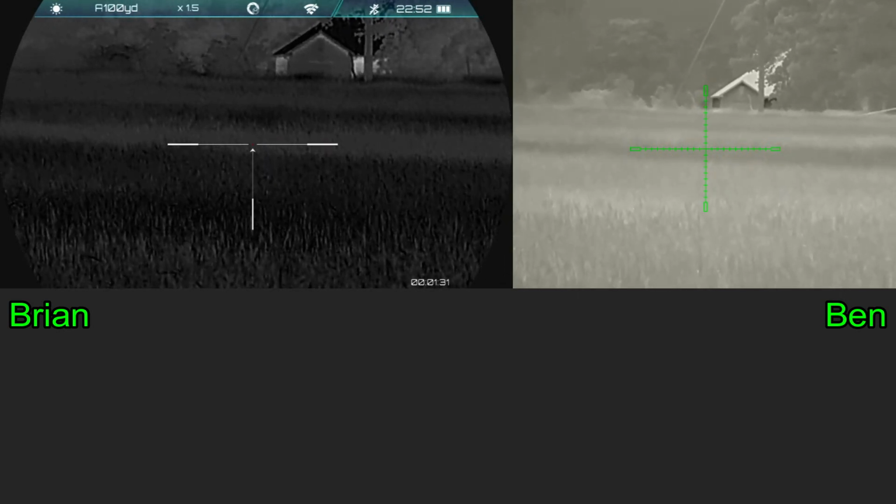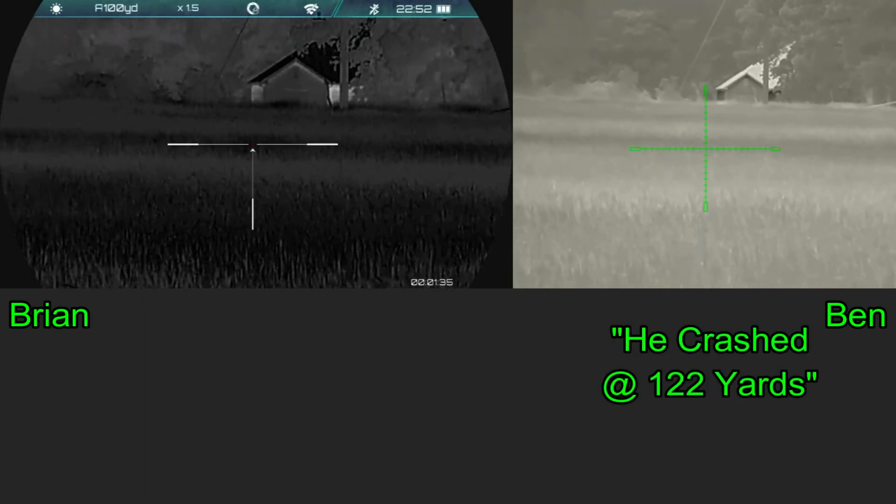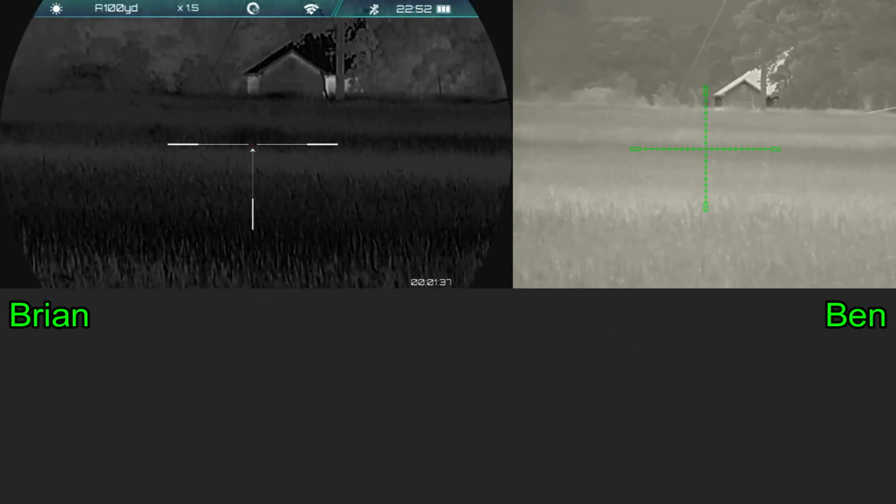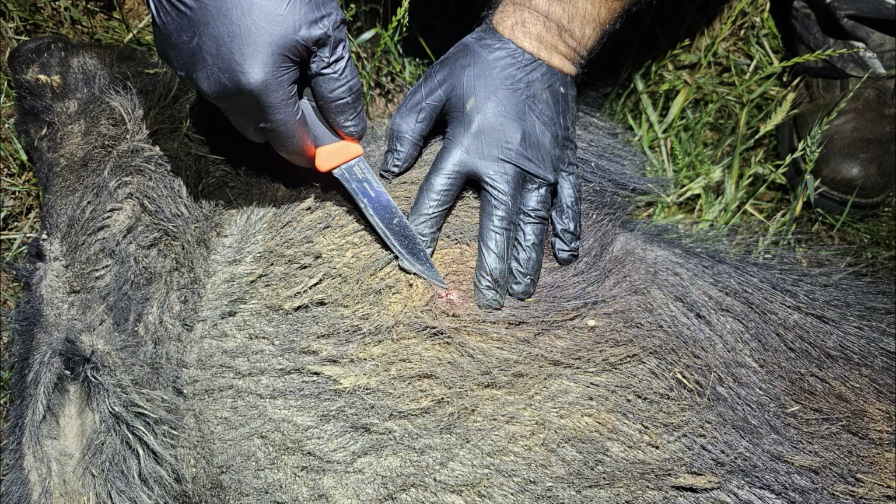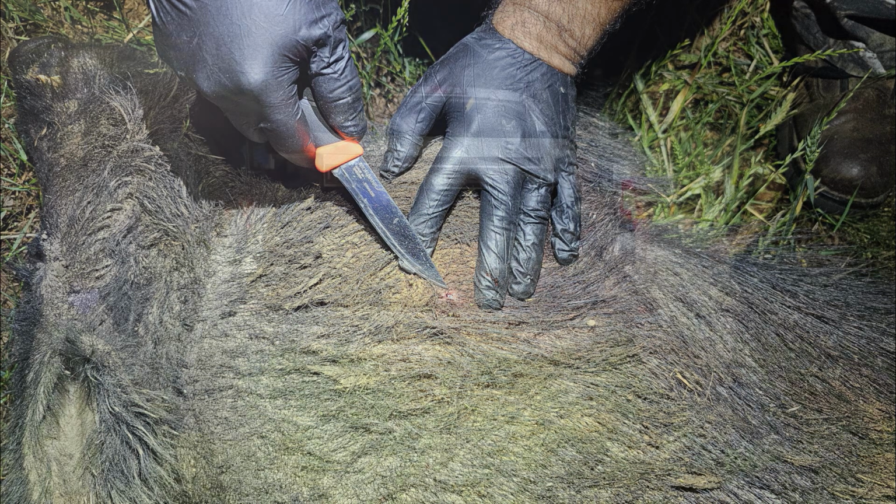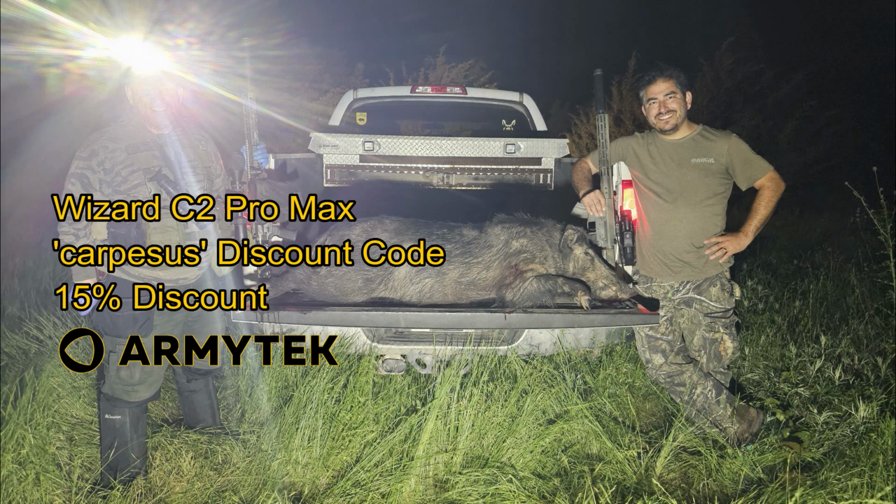And I asked Ben, how far was the shot? Both of the shots impacted the boar on the left shoulder, and only Ben's Nosler Partition bullet came partially through, just sticking out of the skin. This is where I forget to turn off my Army Tech Wizard C2 Pro Max headlamp while taking the pictures of the hog. I will be talking about this lamp more in the future.